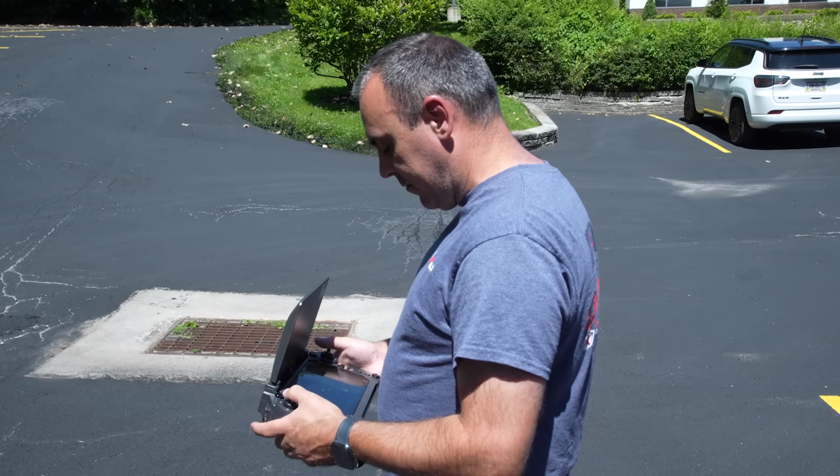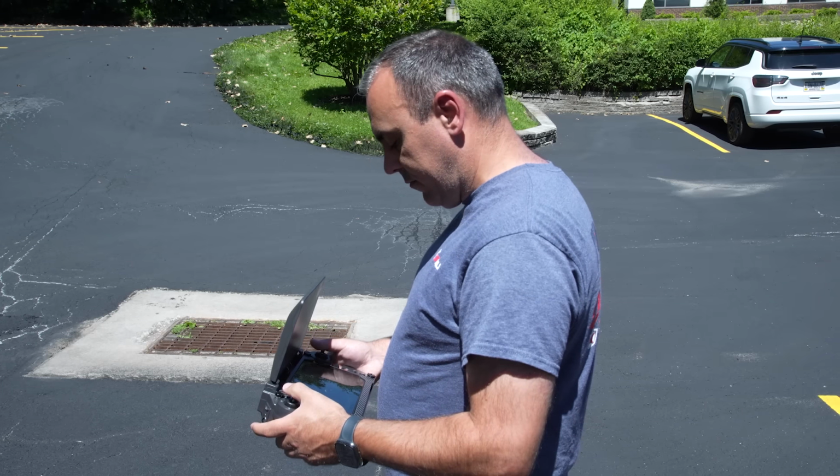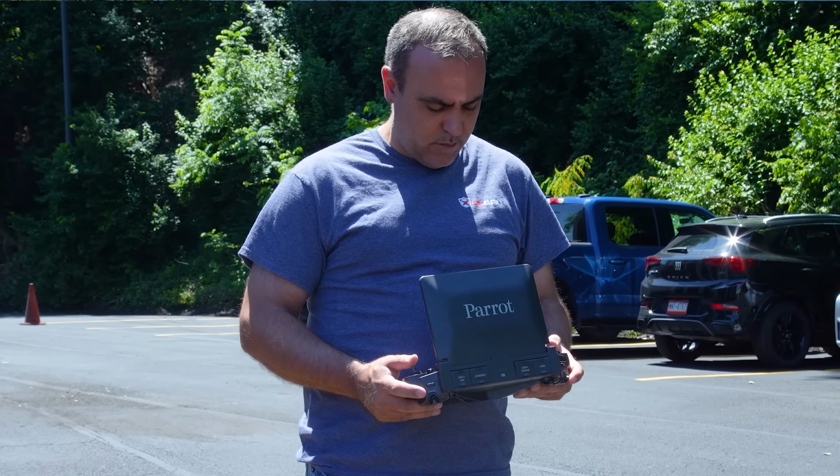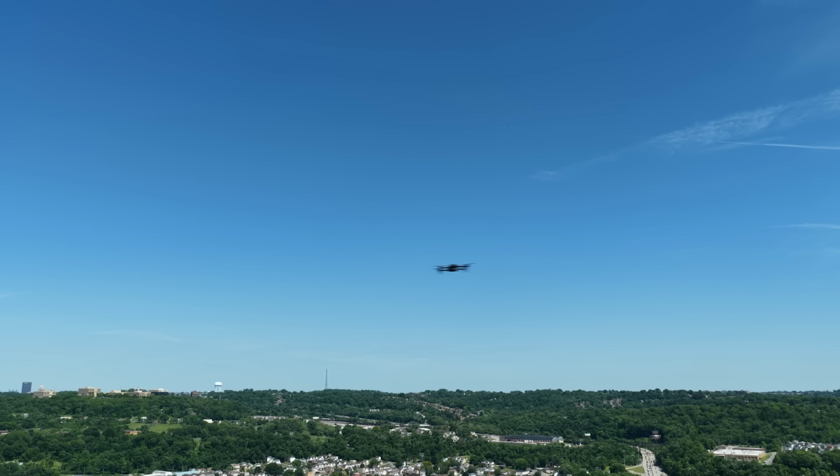I'm our flight operations manager for our unmanned aerial reconnaissance team. We started our team back in 2022 at the PD, and I've flown a lot of other drones privately outside of law enforcement. As far as the drone itself, I thought it flew very, very well. I like the way it flies. The controls are responsive, but not overly responsive. You can hit your target pretty easily with just minimal stick movements.